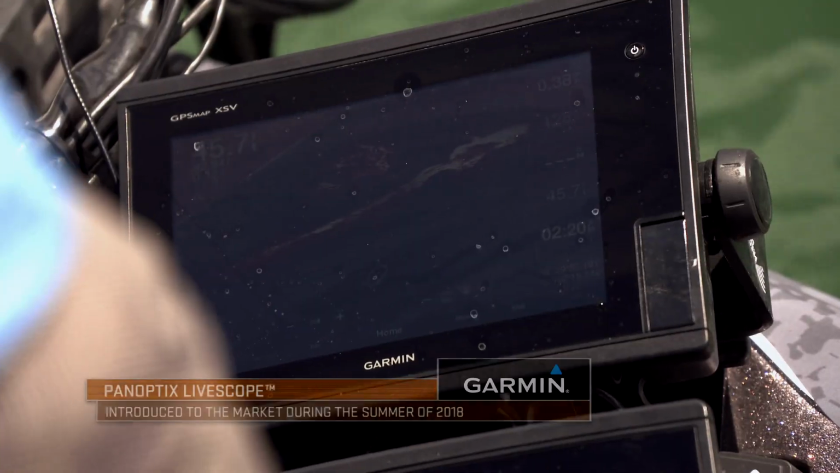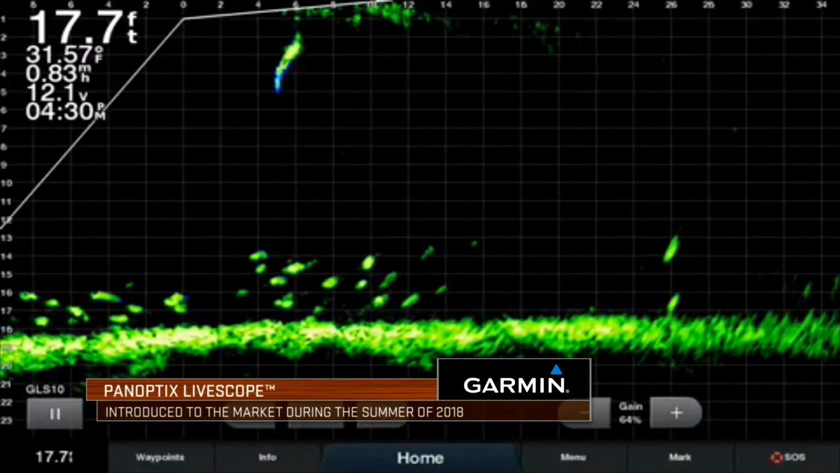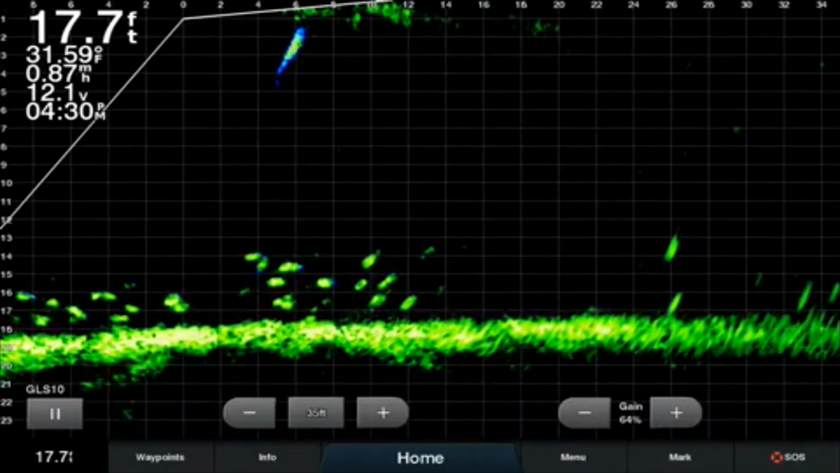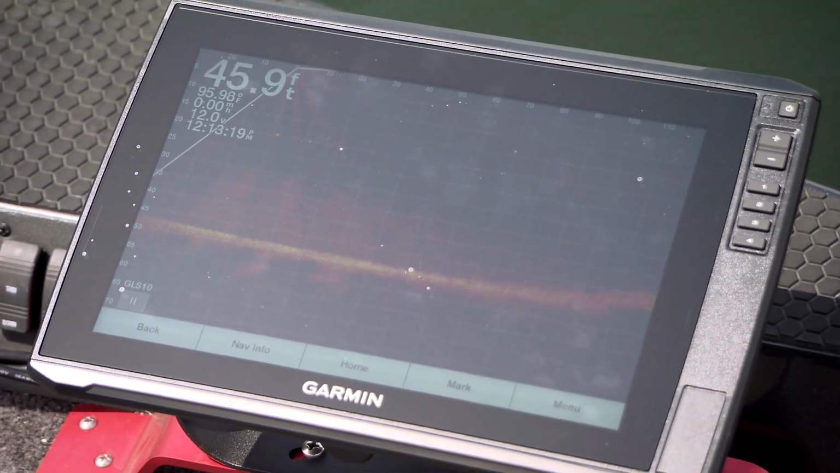You know, Garmin never ceases to amaze me with their technology, and a year ago today they introduced LiveScope, Panoptix LiveScope, and I'm a geek for new technology. I use my Garmin electronics to the absolute fullest, and when I saw it last year, I could only imagine what I was going to do with it during the tour season.